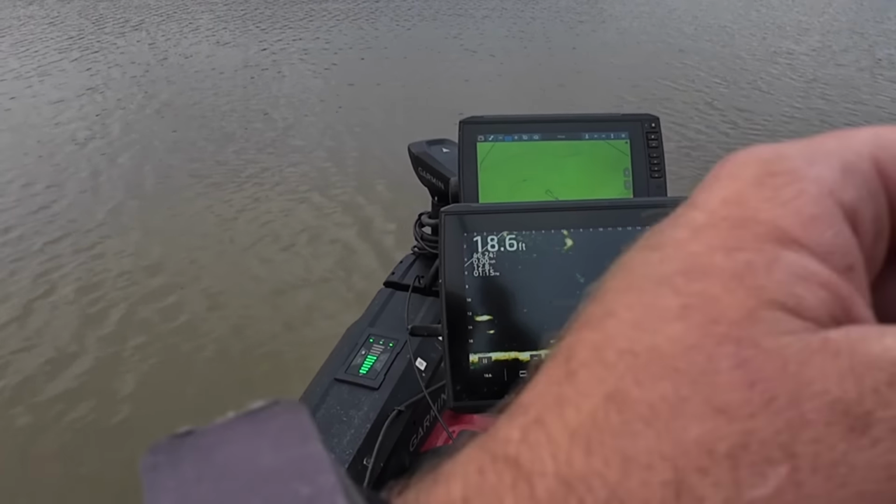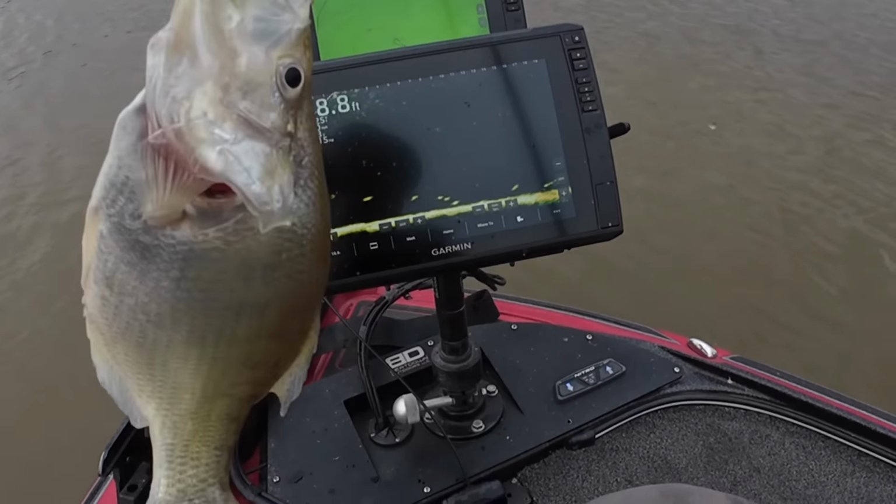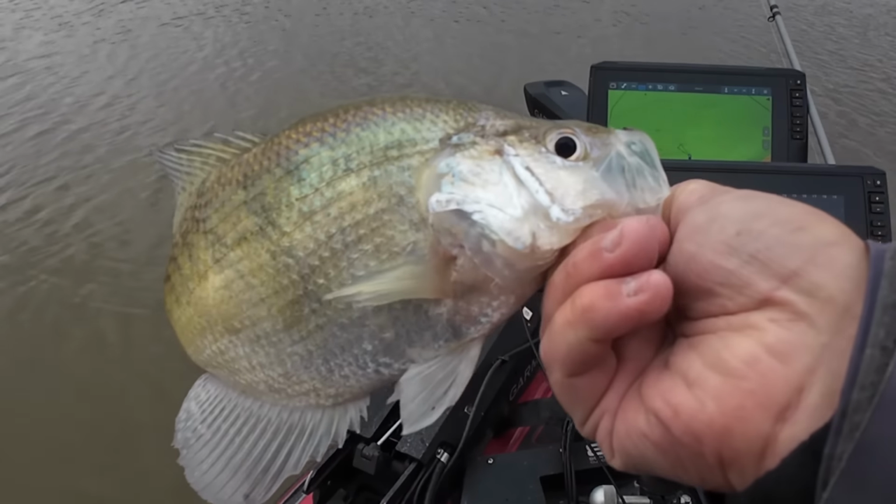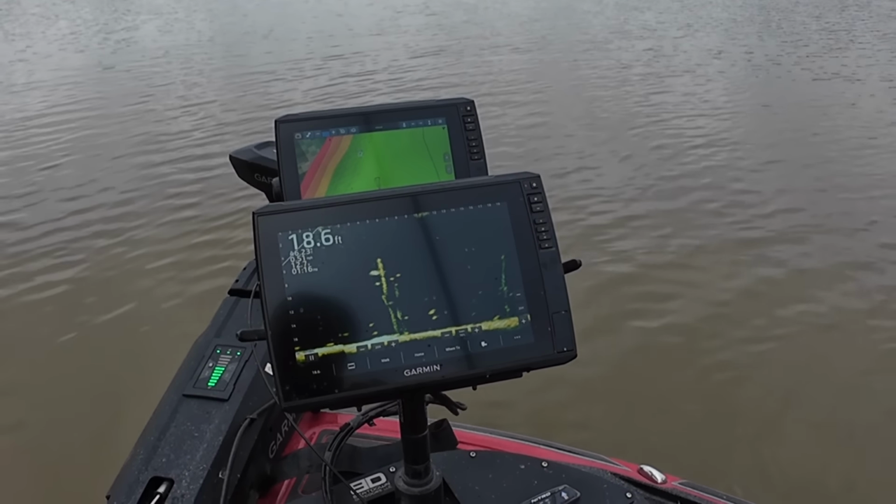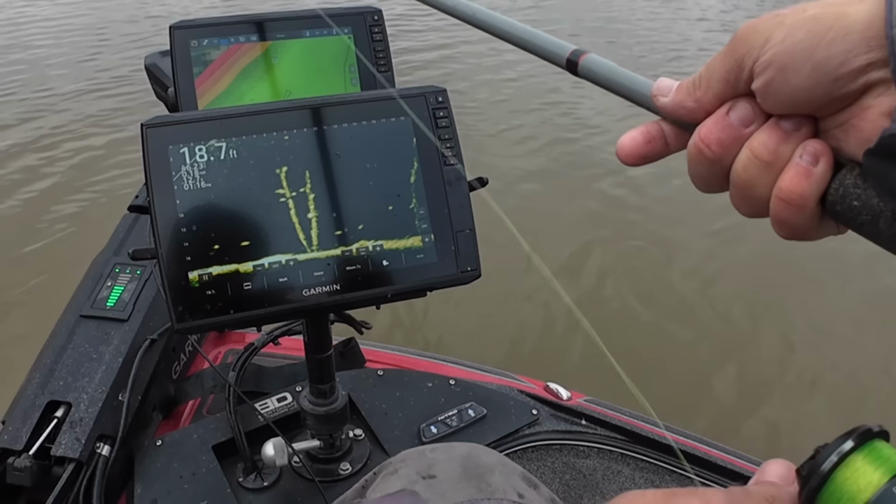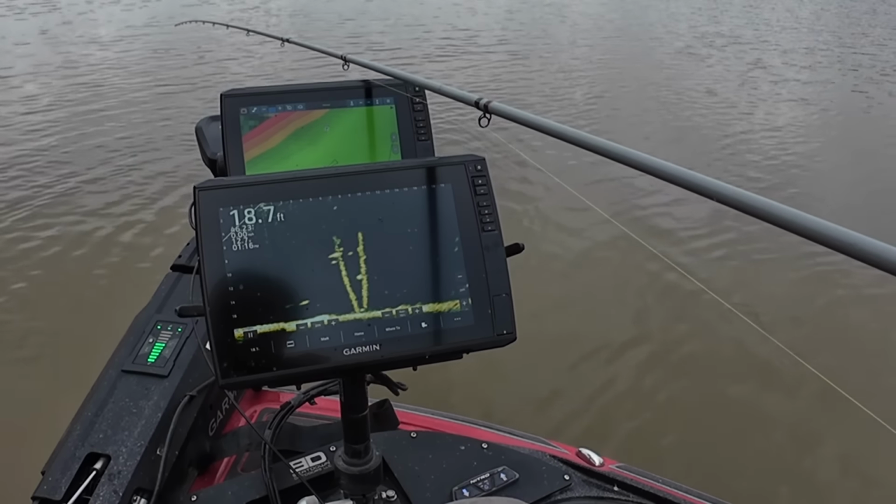Fish on. Just a good eater, nothing more. Hooked in the bottom lip. There we go. There's a good one, right on top of that tree. Here he comes.